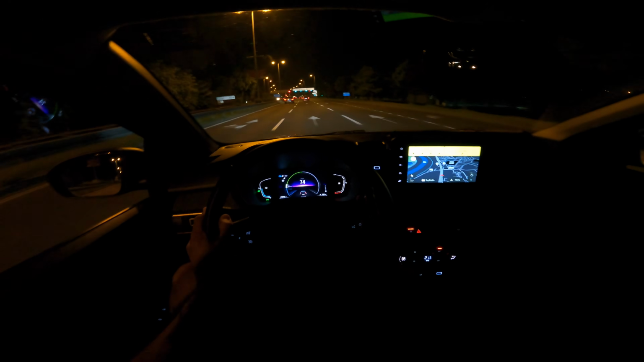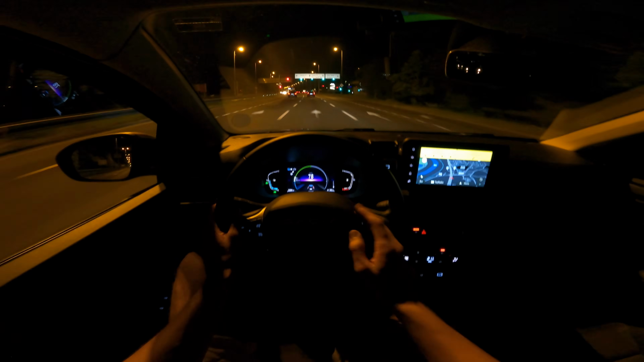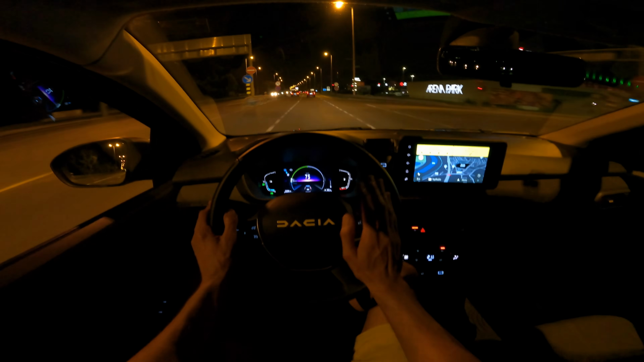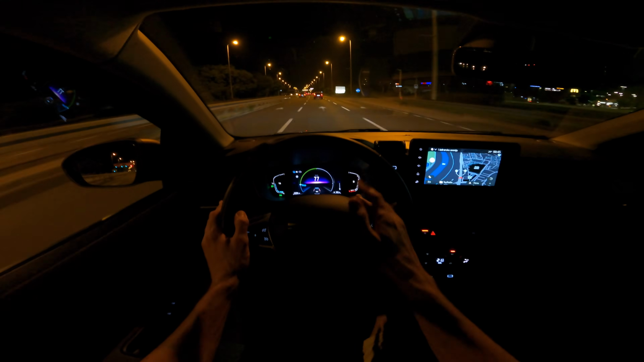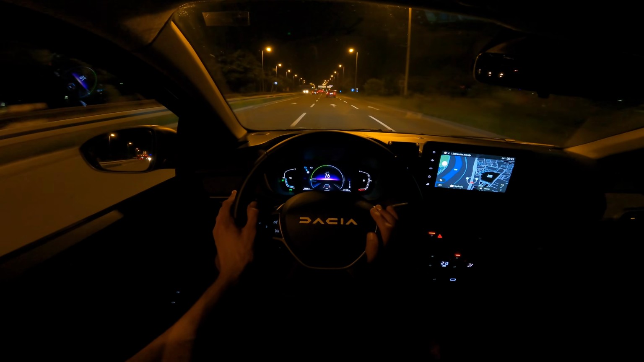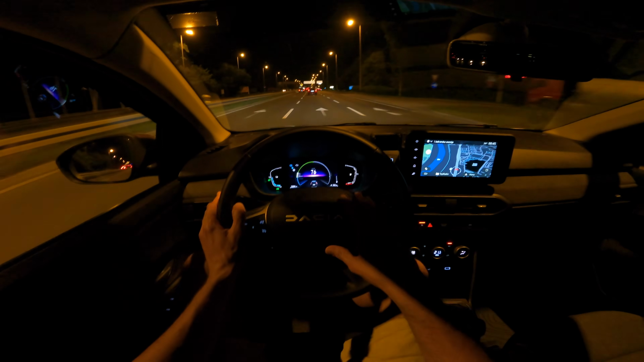Now, with a bit faster driving, you can expect 6. But on the highway, no problem, 6 liters, 6.5 if you're driving a bit faster, and if you're driving 150, 160, your consumption will get to 7.